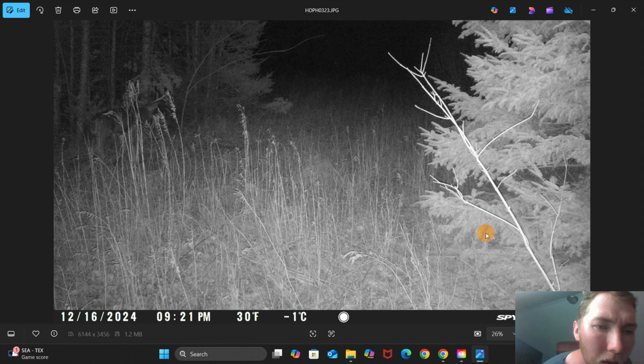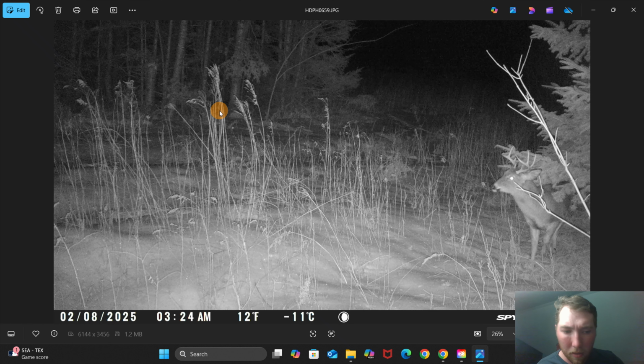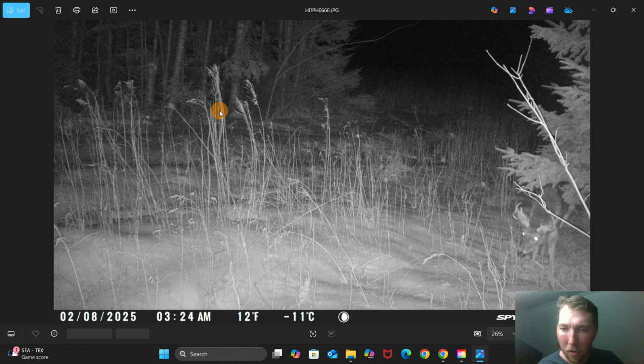That's that wide buck back here hiding. Never saw him in person. Nice little basket rack. He just randomly showed up at the end of the year. That spot, so all of these pictures are coming from the same general area. That was the only picture I ever got of that one.